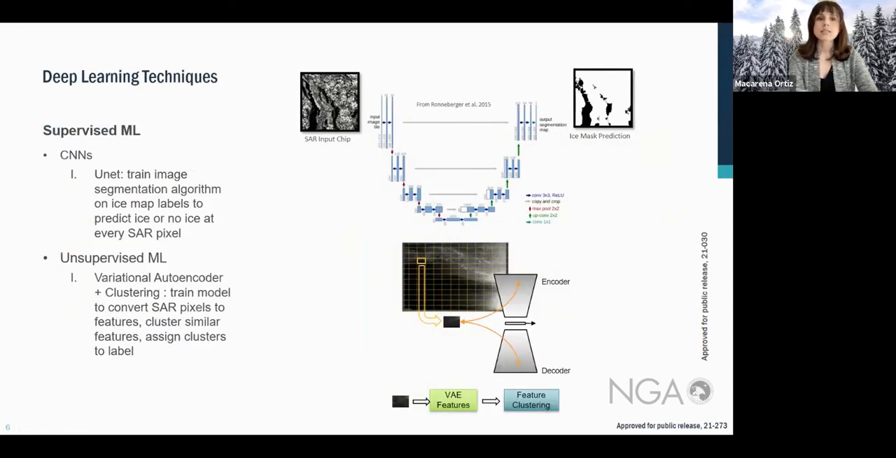So, deep learning techniques. Our goal was to segment the pixels in the SAR image into sea ice pixels versus open water pixels, and we wanted to do this in an automated fashion. We tested out 2 different types of machine learning techniques. One is called supervised learning, and the other is called unsupervised. Supervised methods require labels, while unsupervised methods do not.